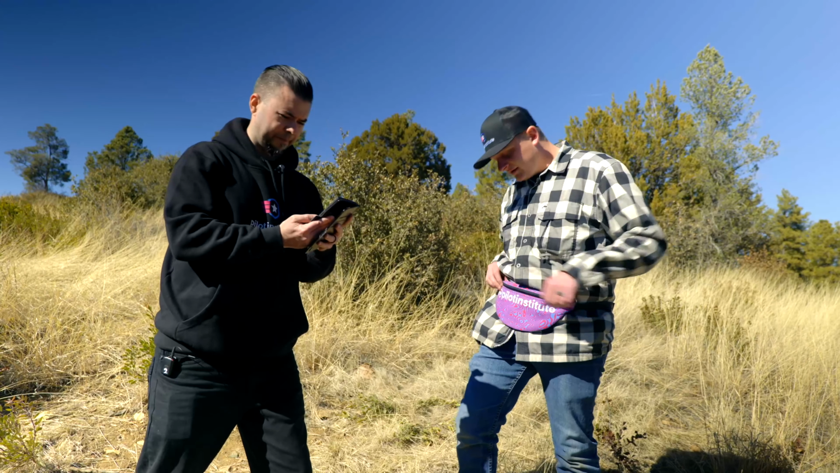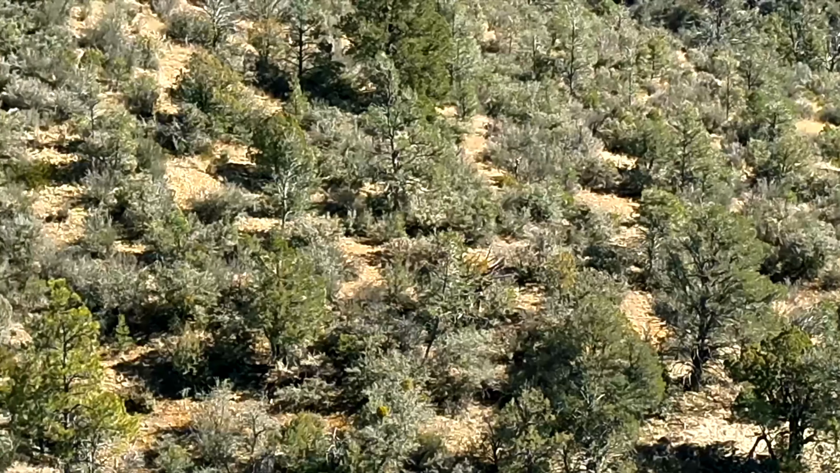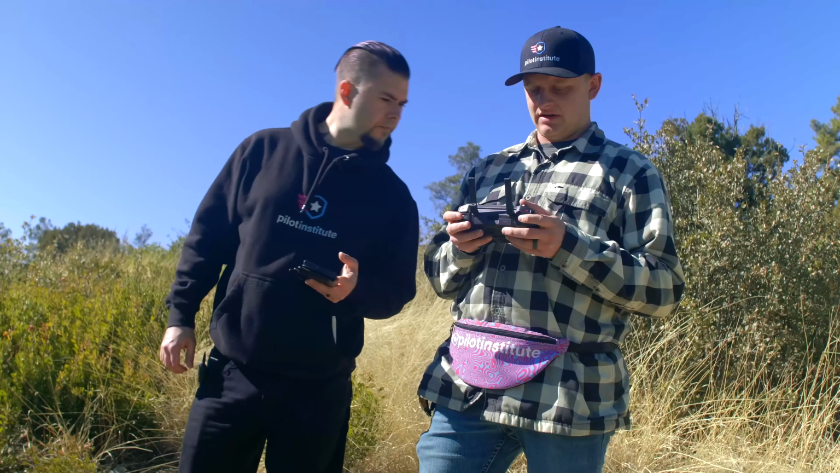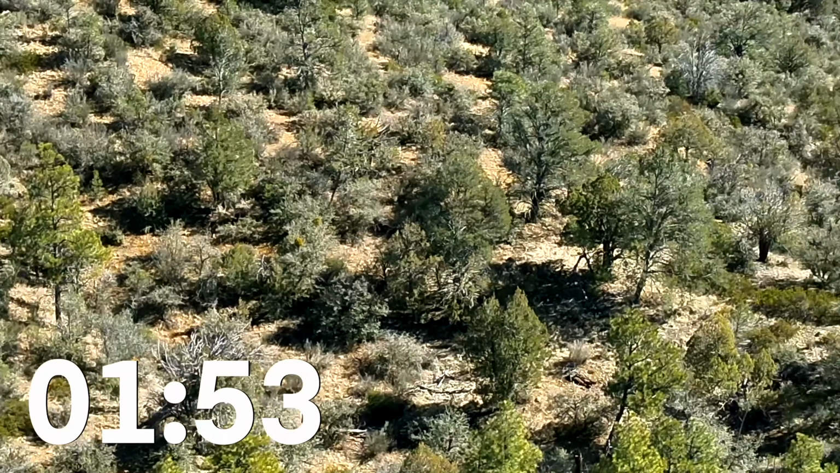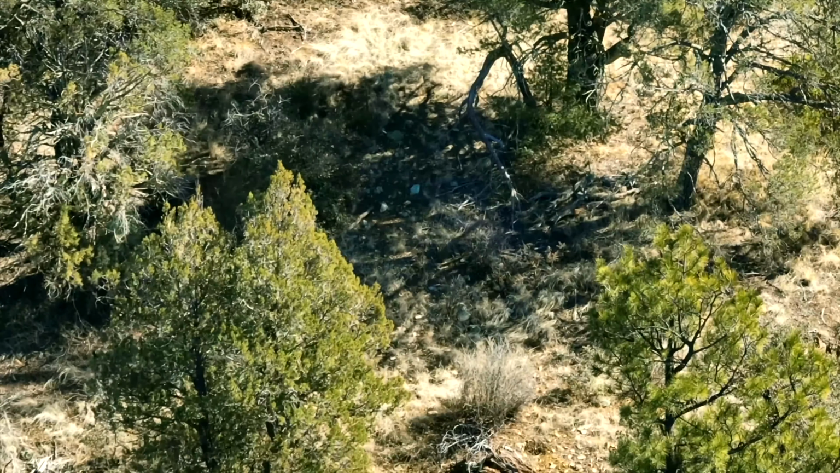Time begins now. And drone is up. So I'm going east here and just doing a simple grid search. The idea here is to start at the top of the hill and work our way down. And I'm looking for a yellow sleeping bag here, so I'm utilizing the zoom camera. If I see something of interest, I'm gonna zoom in on it like that. Right there. Oh, that's a tree branch.